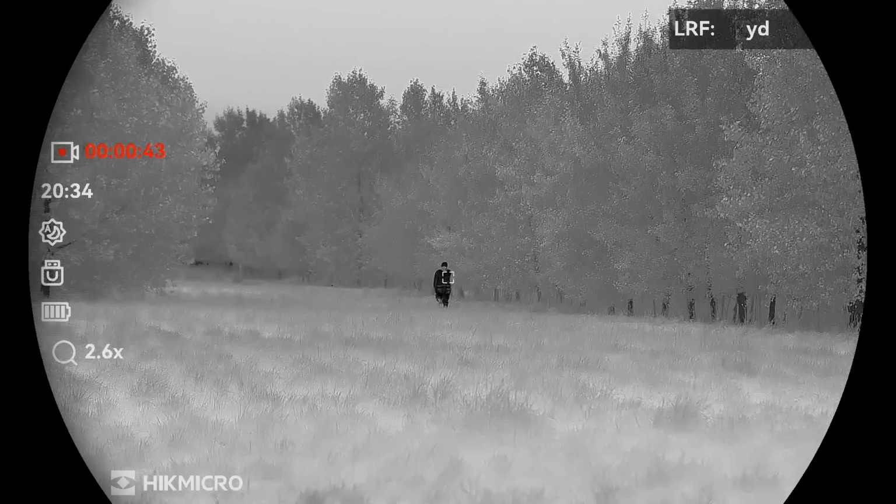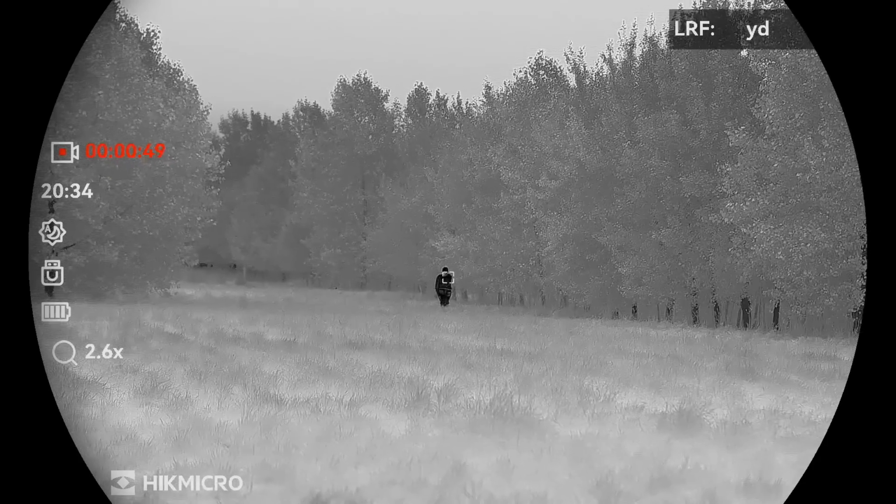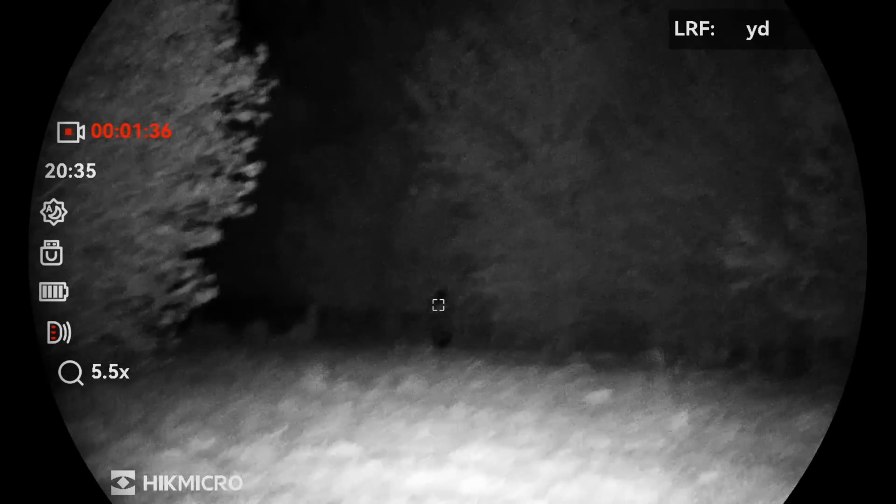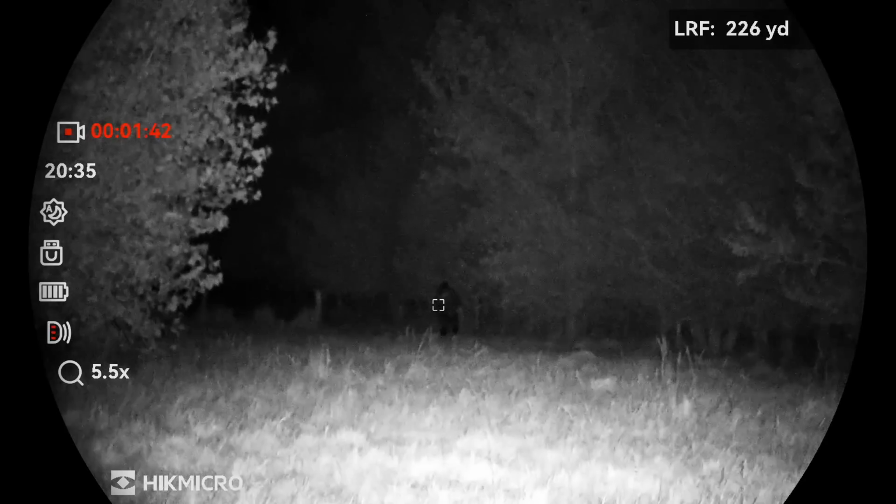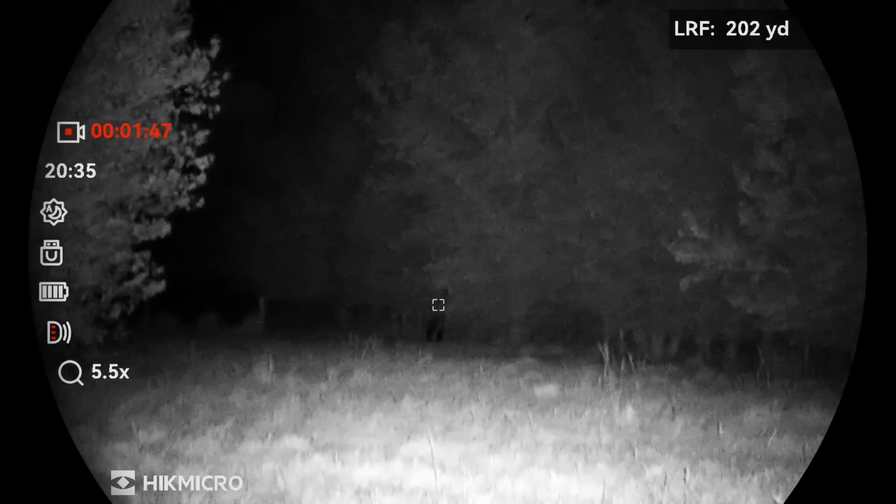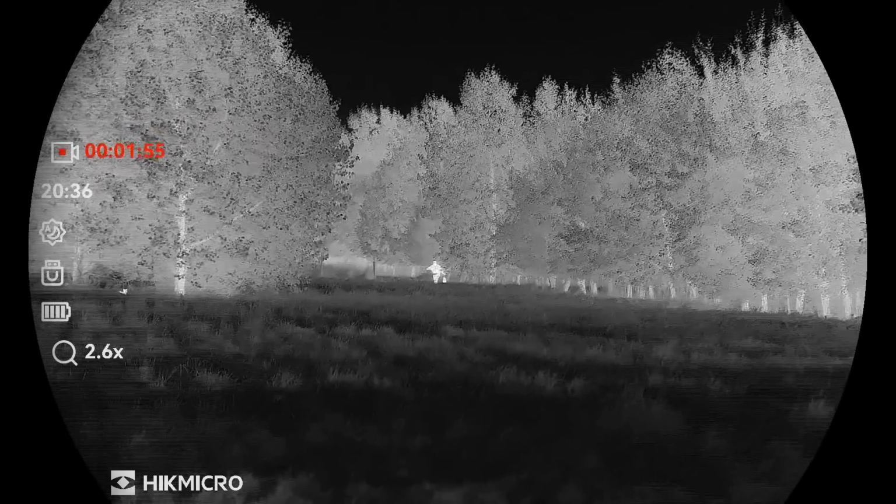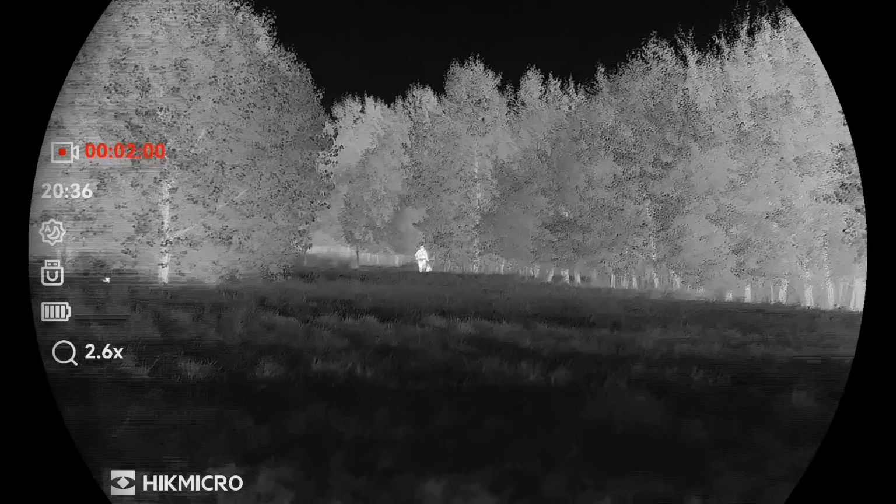So Andy is currently at 120 yards and counting. 160. He's 195. No, do you know what? That's about bang on. He's at 201 yards. Flipping heck. There you go, 201 yards off the Recon Sticks, nice and stable. Triple dipple.